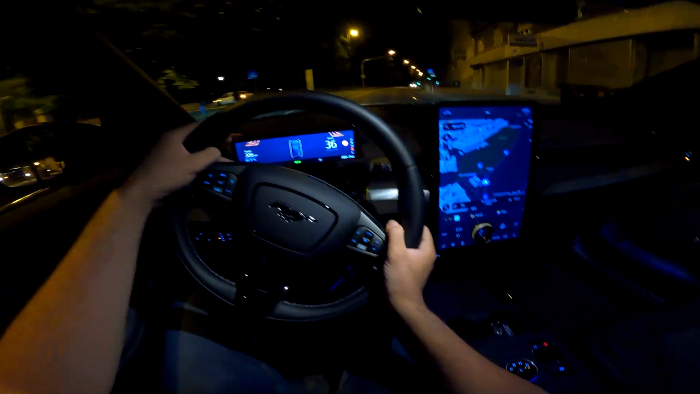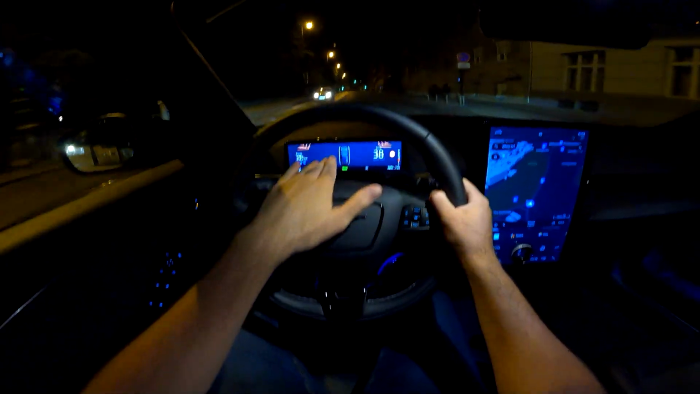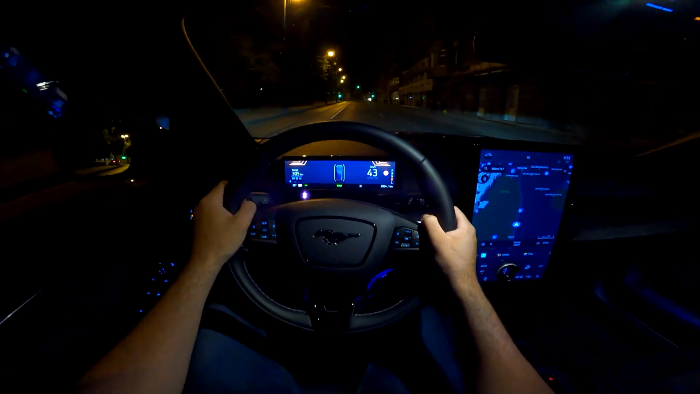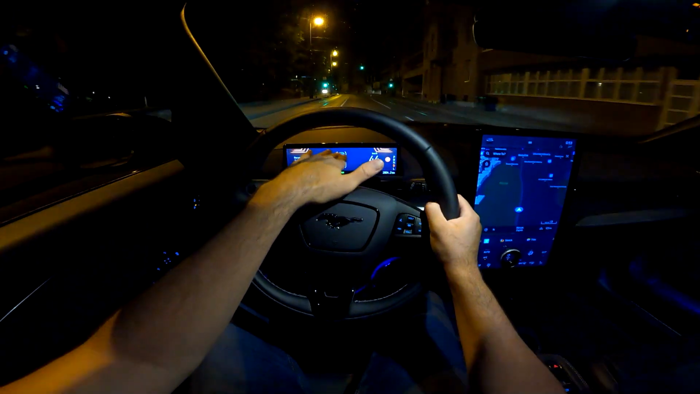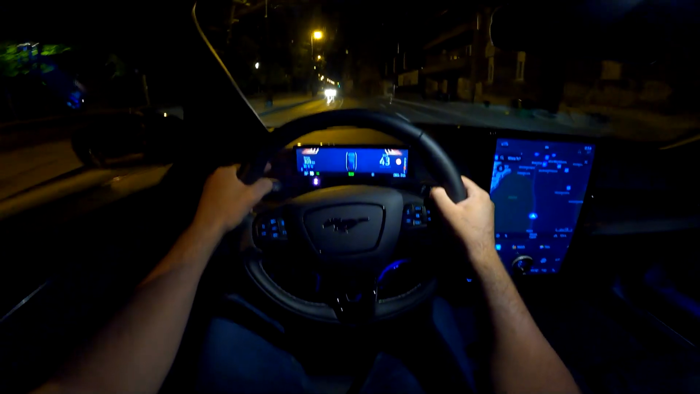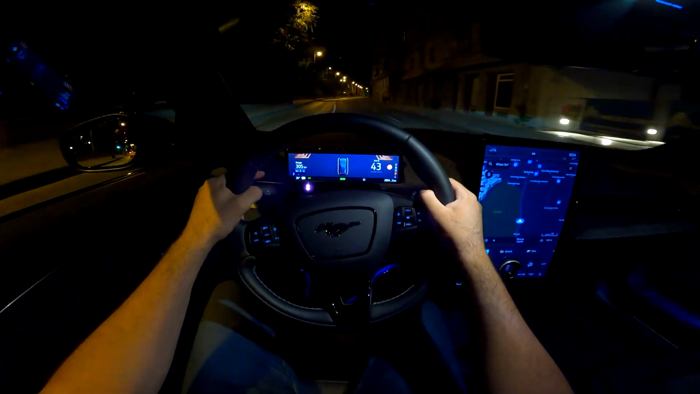And in front of us, the digital cockpit. Really clean design here. Ground speed, it says here on our right. Assist systems layout in front of you, and also you have the range and battery percentage on the left.